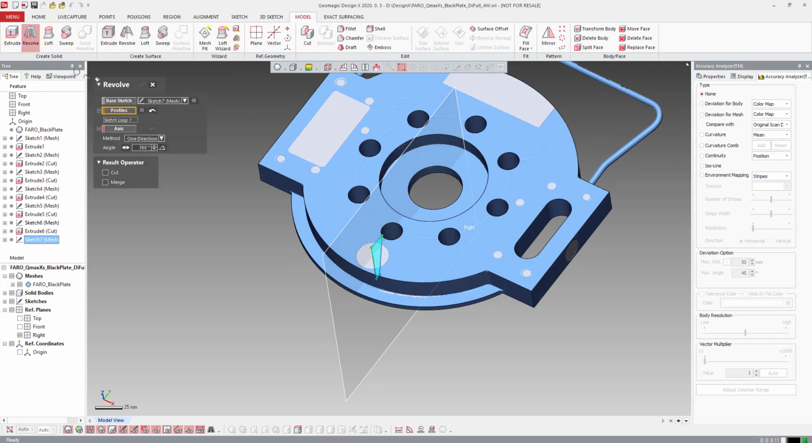We're going to do a revolve. We can pick the center line axis here. We're going to do a cut. Hit OK.